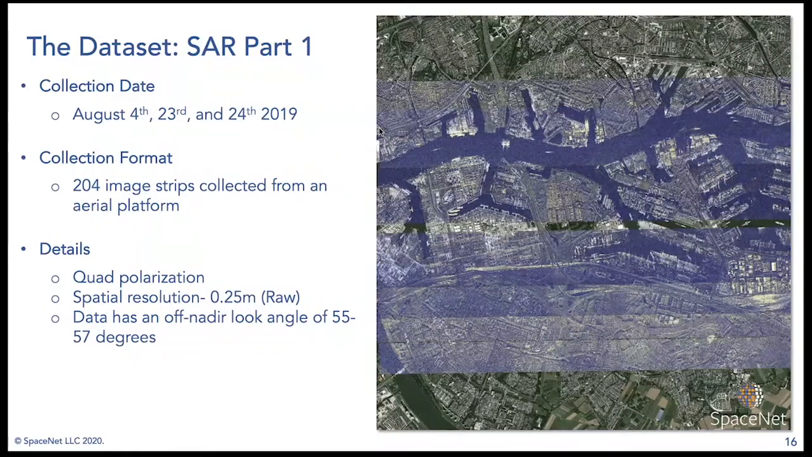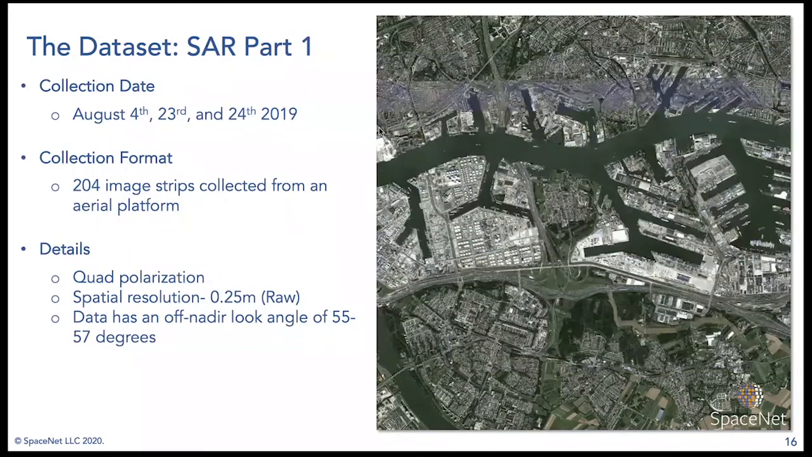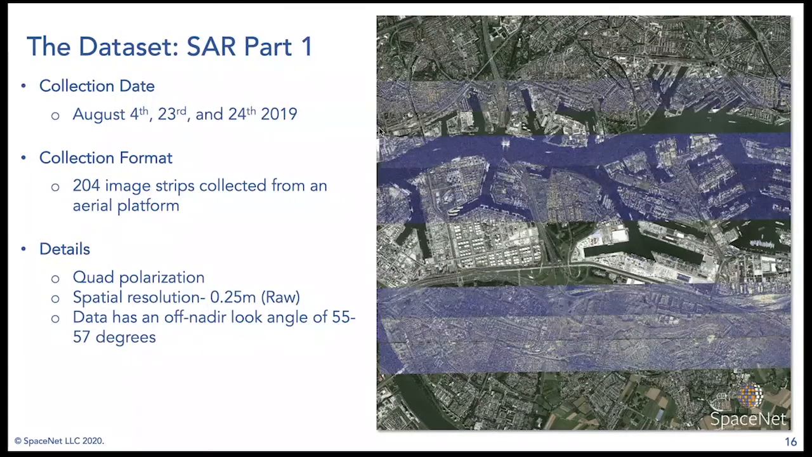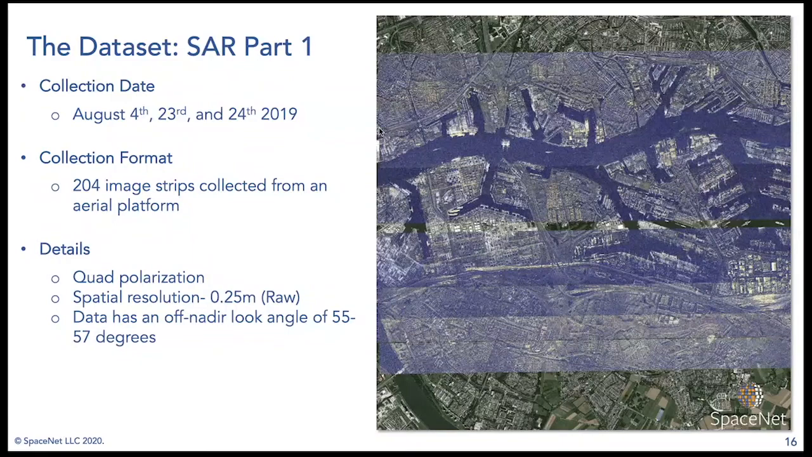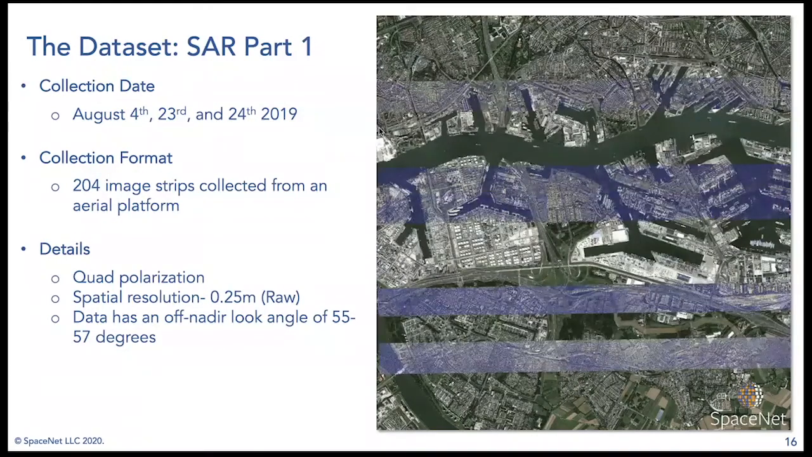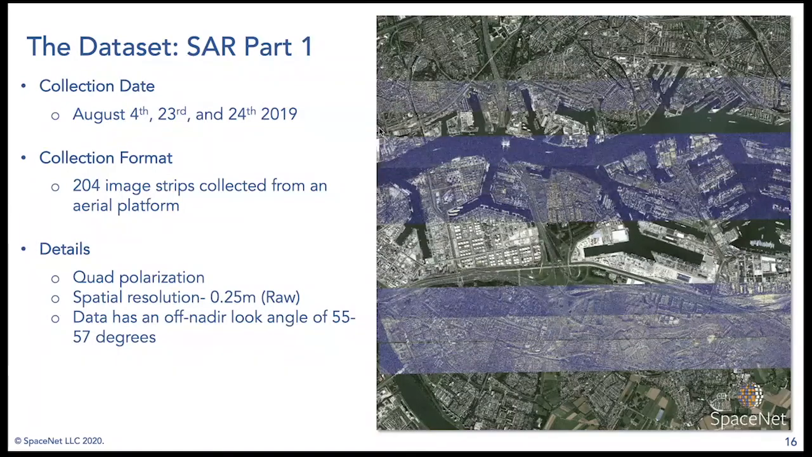The SAR data here is provided from Capella Space. So Capella is one of our newest SpaceNet partners. They're a startup. They will be launching their first sensor very soon into orbit. But this is actually a test collection from Capella.